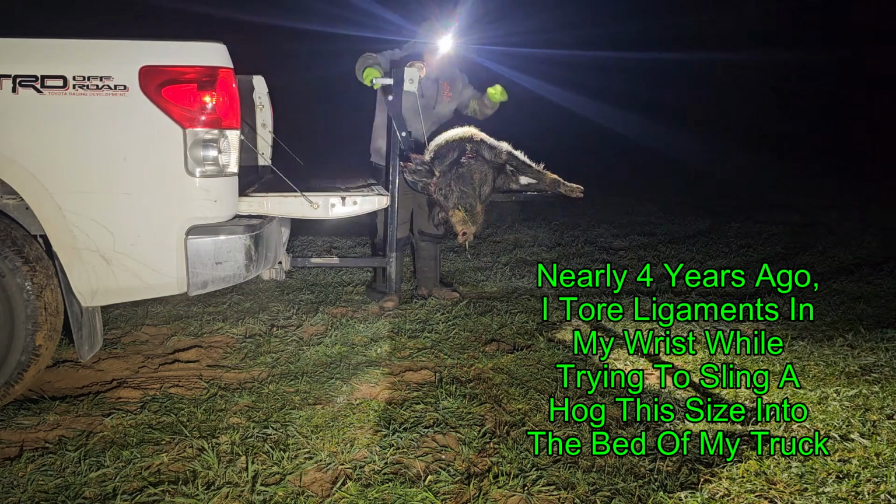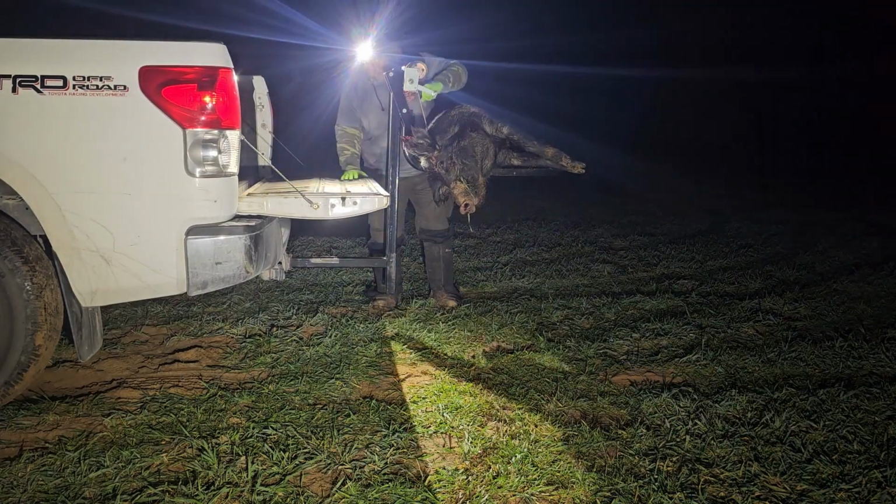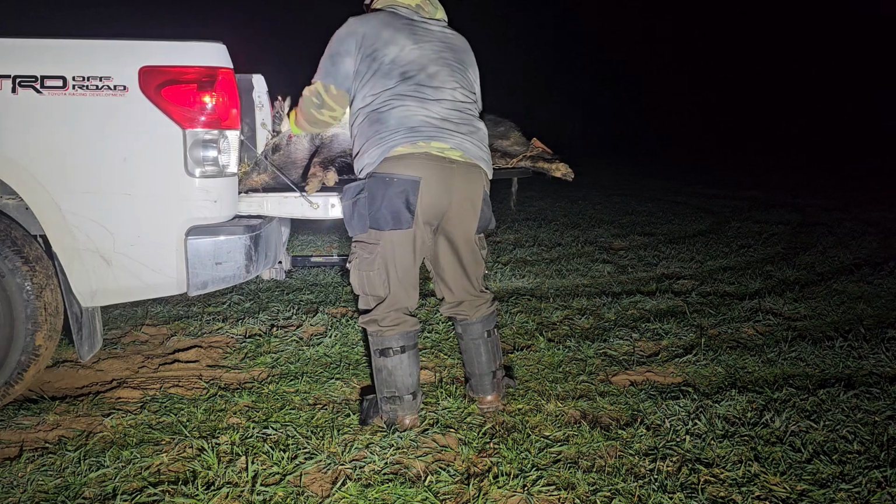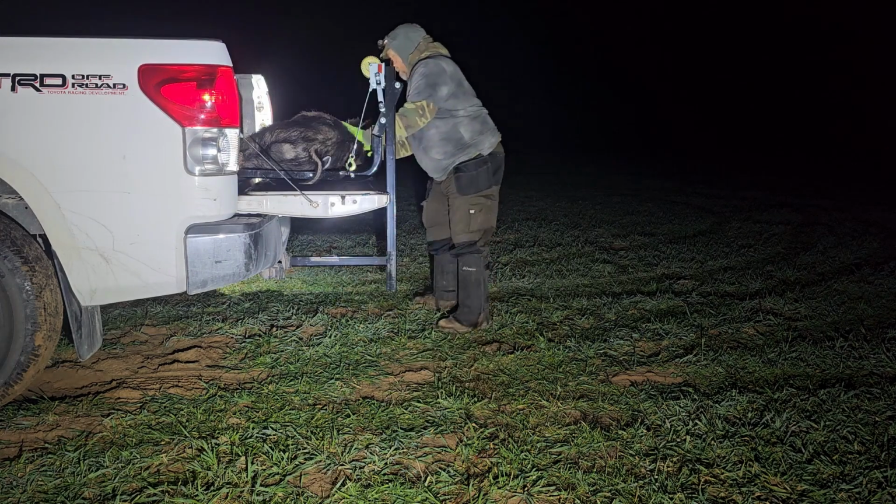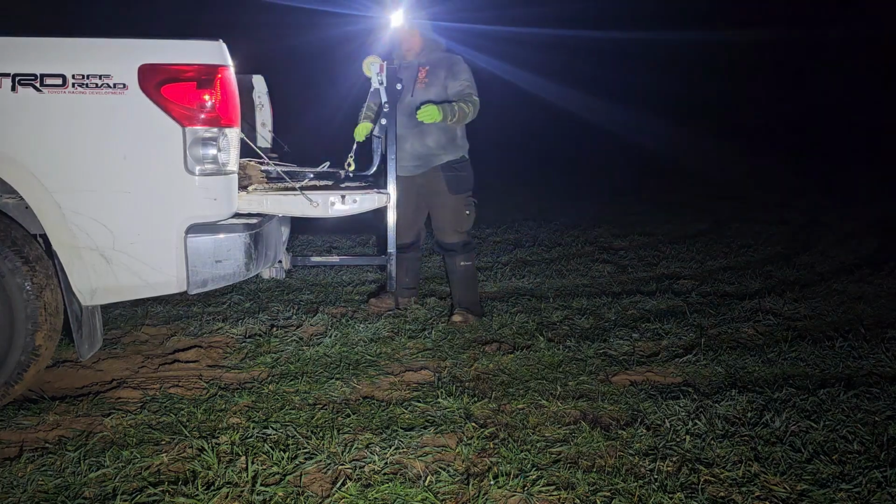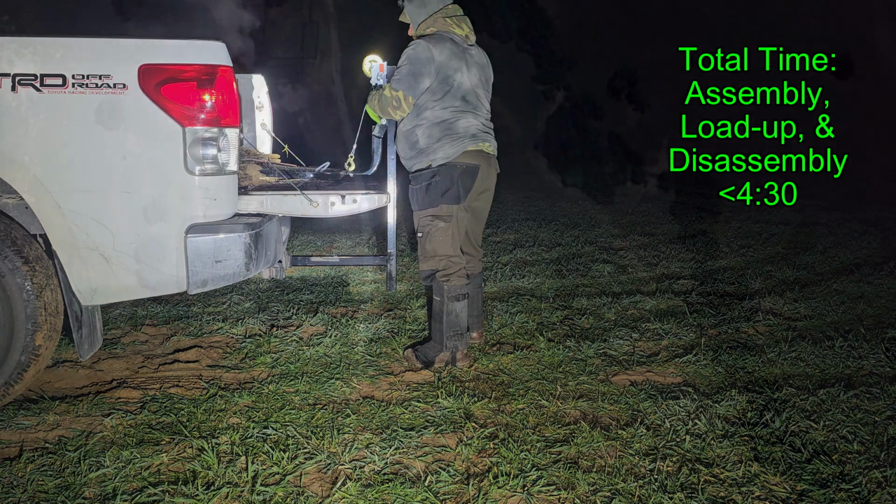Now how do you get it from the plate into the bed? Well, that's fairly simple. Once you get it high enough, there we are. The whole thing just spins on that round post in the middle. Lowered it back down a little bit, roll them back off, and just repeat the process in reverse. Take everything apart, and the whole process took about 4.5 minutes from start to finish.